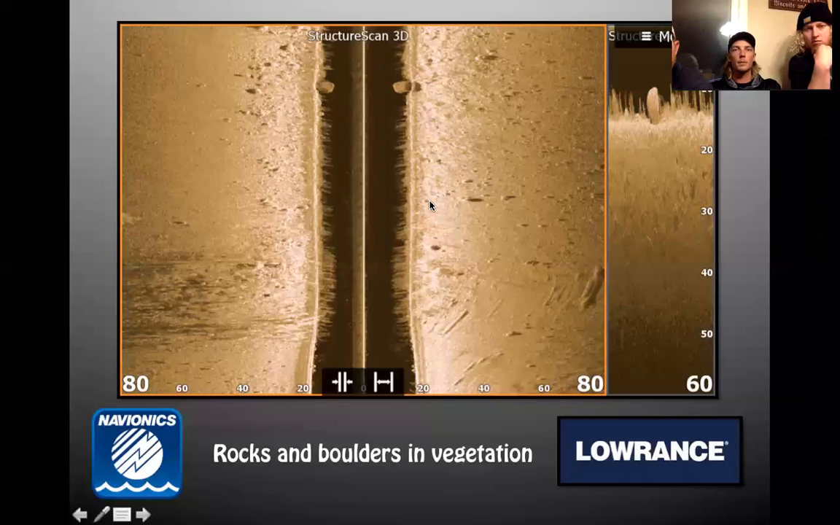All right. What do we got here? I love down scan, side scan for finding rocks in the grass. I can remember back in the day buying Dean Capper's boat and using his old Vexilar trying to find some hard bottoms and some grass. And I didn't know what I was doing, that's for sure. That could have been in Chinese. I wouldn't have known what was going on.